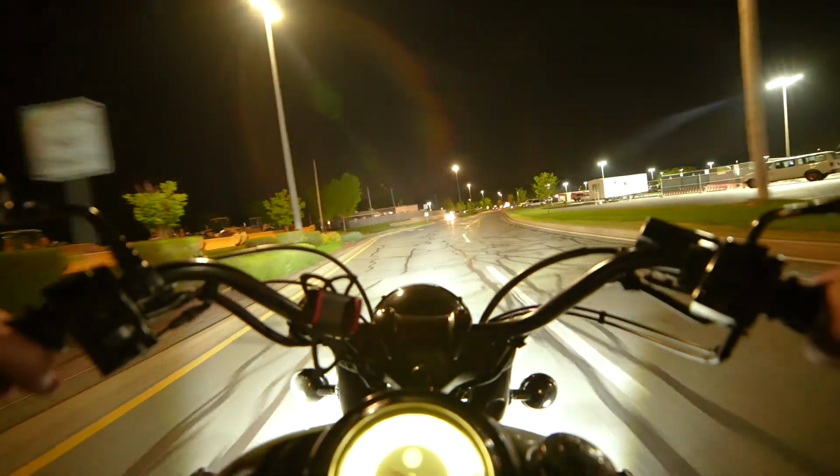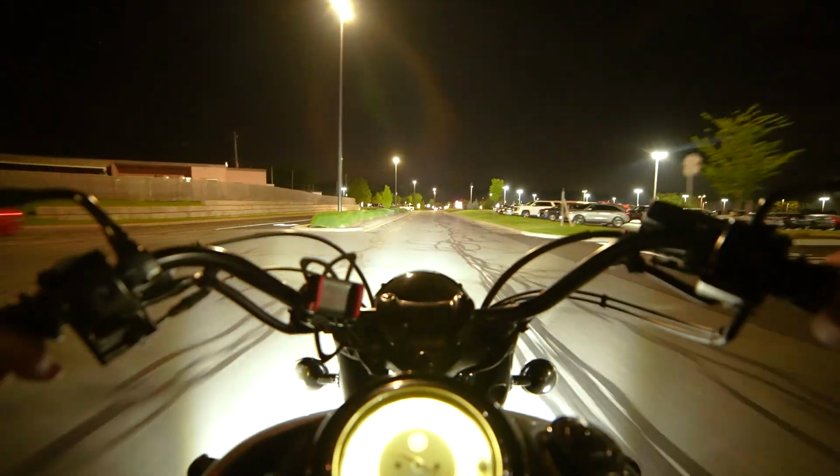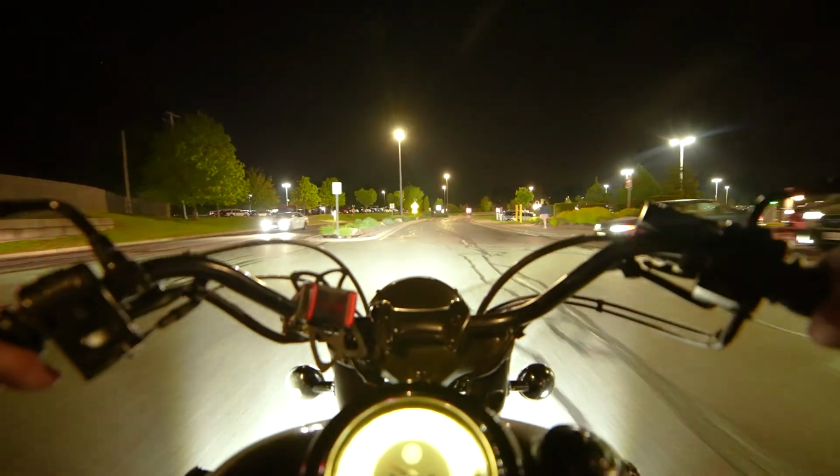We're gonna do this. I'm gonna jump back on the bike and literally let this thing run just so I can see how the quality is really. I'm very, very curious about this.